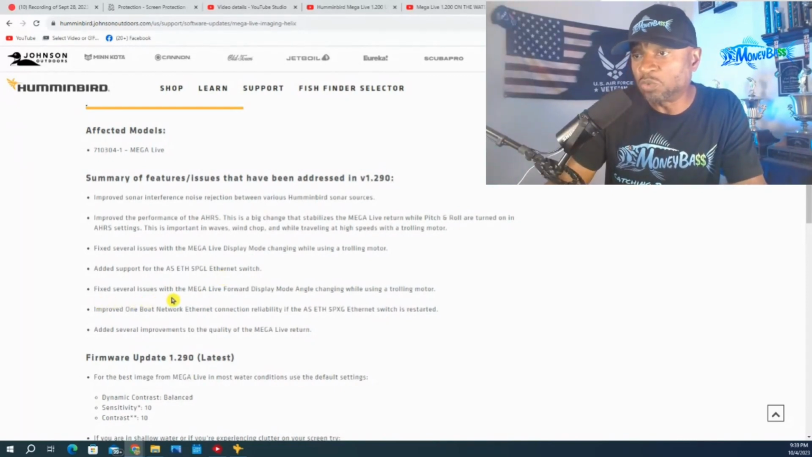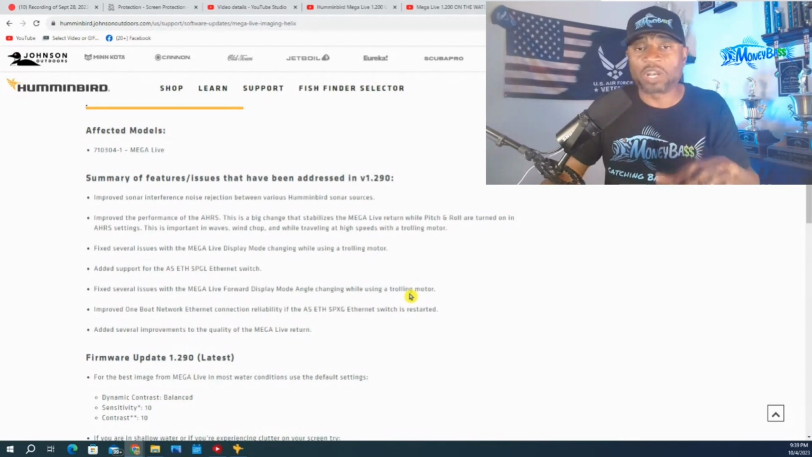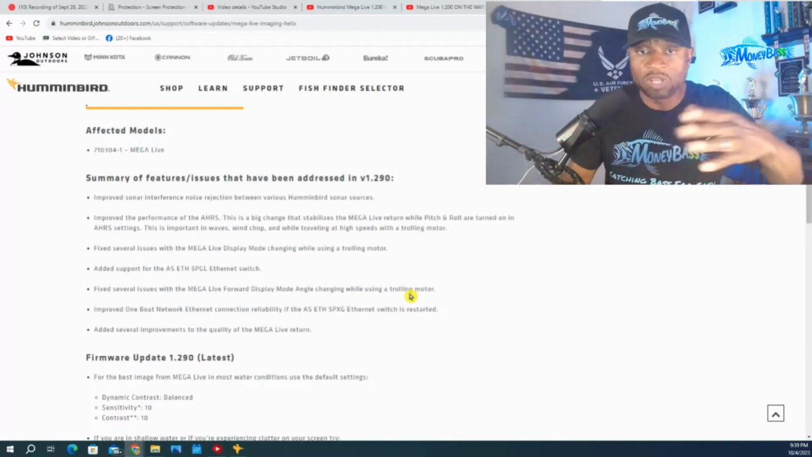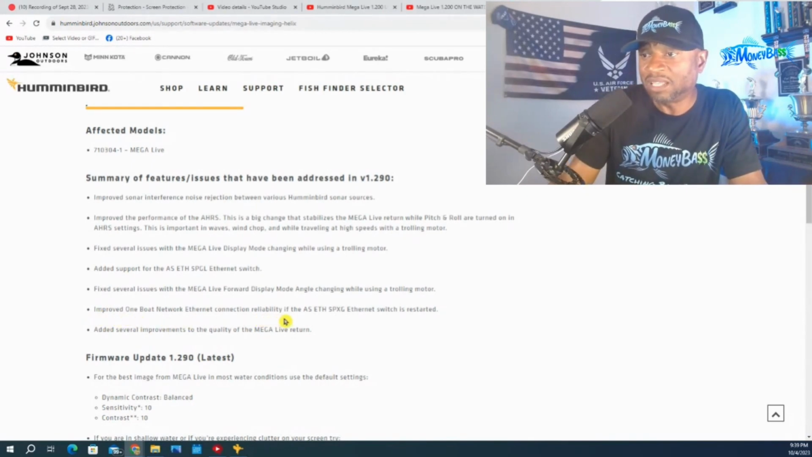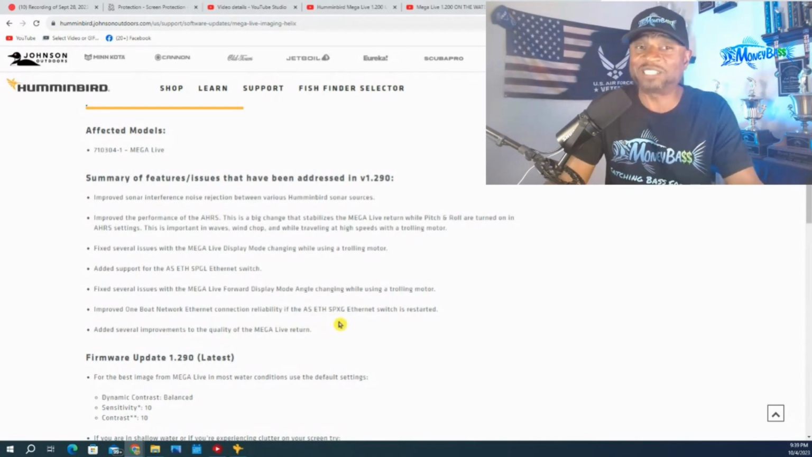Fixed several issues with the Mega Live forward display mode angle changing while using a trolling motor. Now, I'm thinking that has something to do with, I don't know if you guys have ever experienced this, but I definitely have. Whenever my batteries start getting low, or whenever I'm running the trolling motor, as this says here, my screen will just kind of turn vertical. And sometimes I have to reset the system in order to fix that, but maybe that is what that's referring to. Improved one-boat network Ethernet connection reliability if the ETH5 PXG Ethernet switch is restarted.